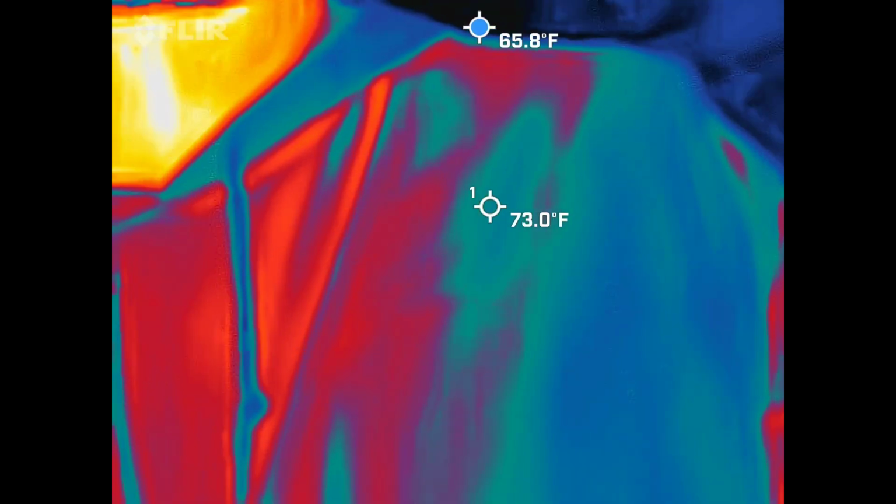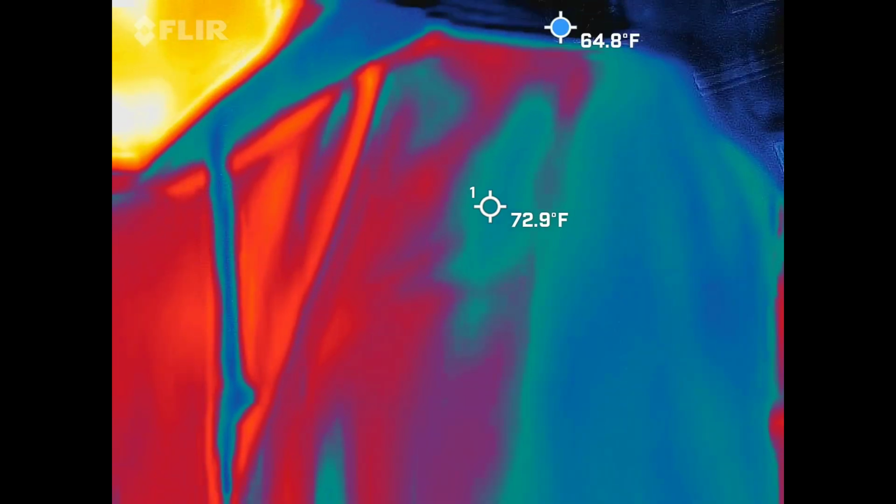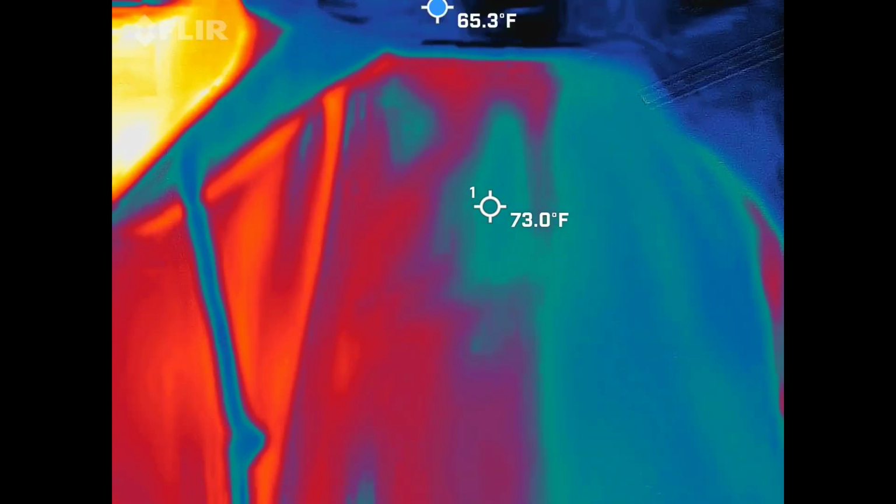We're looking for them to either move or to take shape. When I say take shape, I want a head, shoulders, moving arms, and legs. That's what I'm looking for. That's what we've caught in the past. That's hopefully what we're going to capture again.